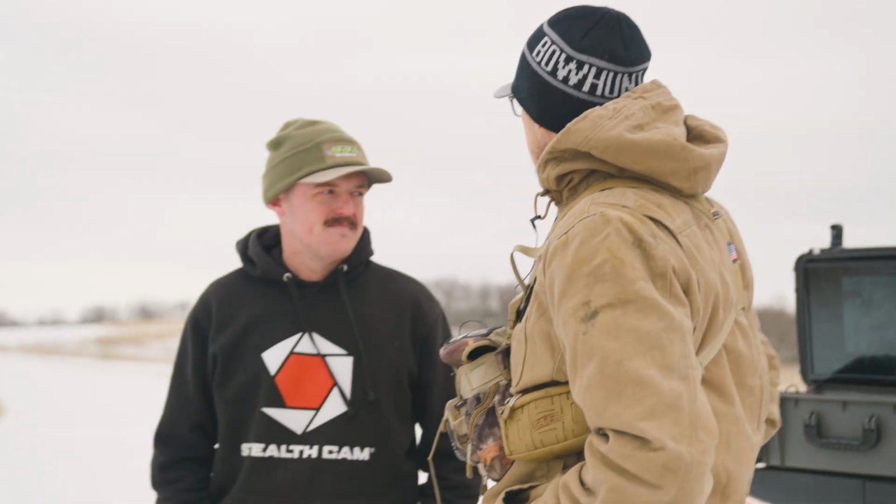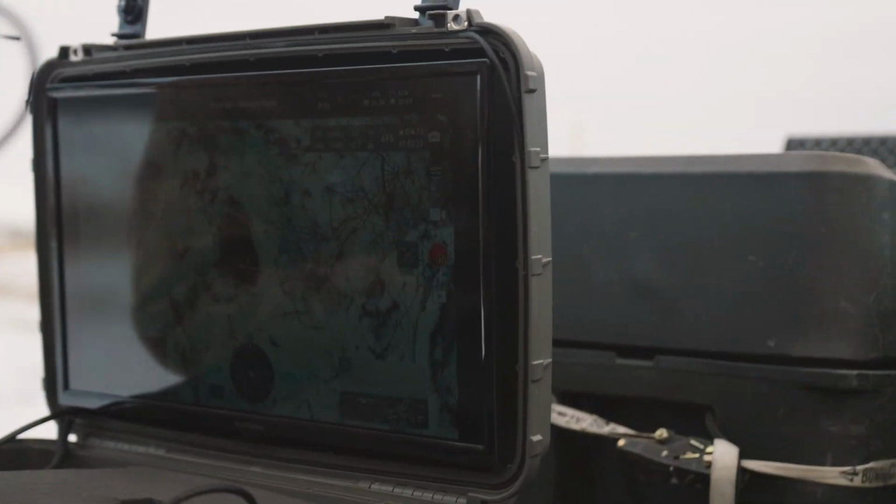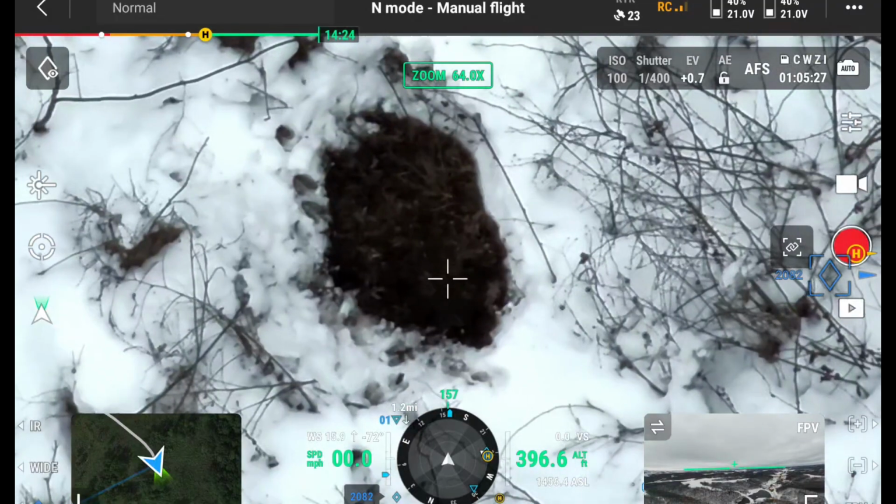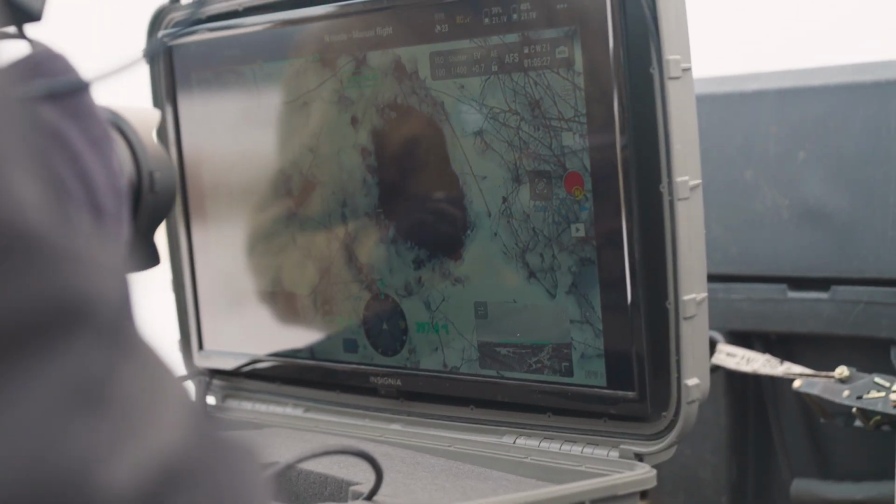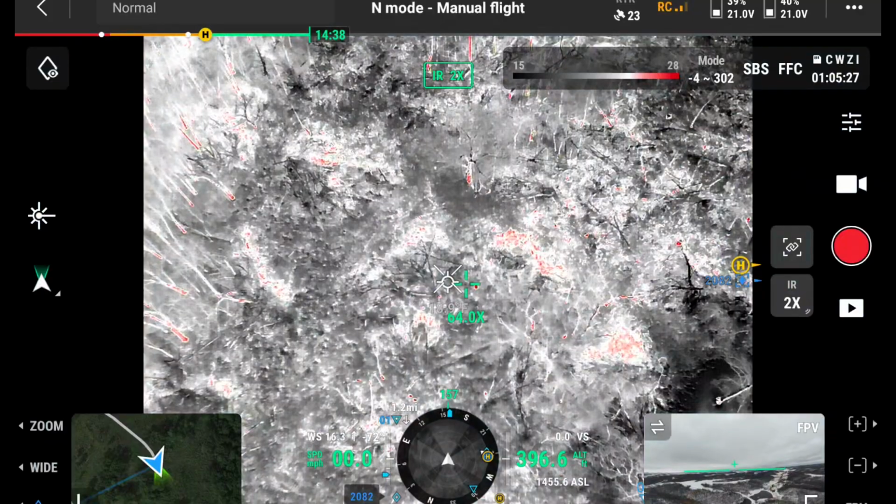But we're out here right now doing a deer count. Kurt and I always wondered just exactly how many deer was on this farm. Literally just found a deer bed. Look at the quality. Look at the deer tracks of this. And you can literally see the deer tracks right in there. And guys, Kurt didn't go over there and do this this morning. We literally just found this as we're flying around here.